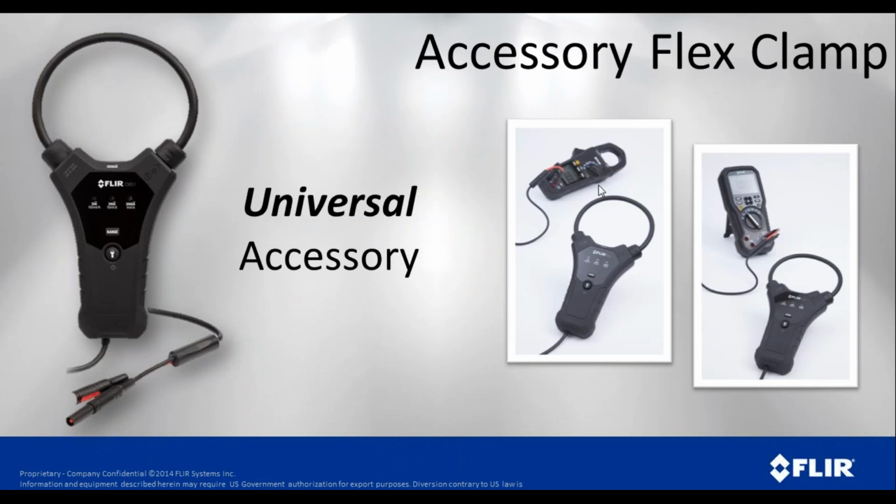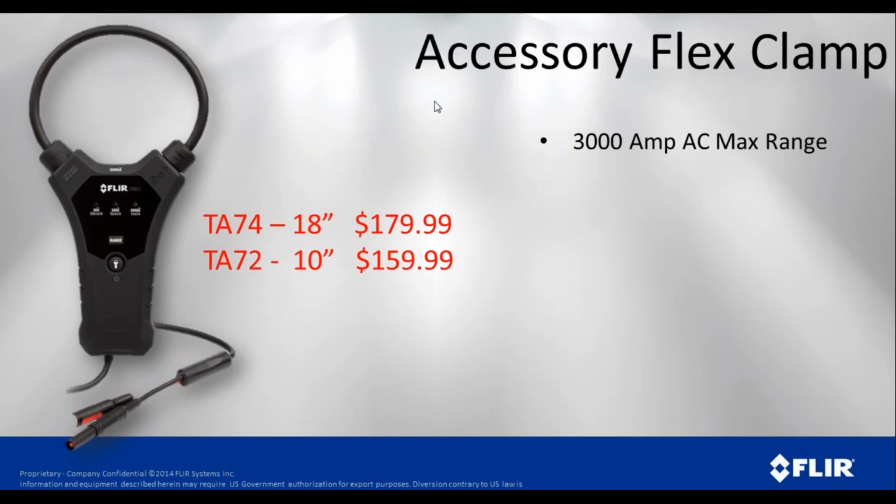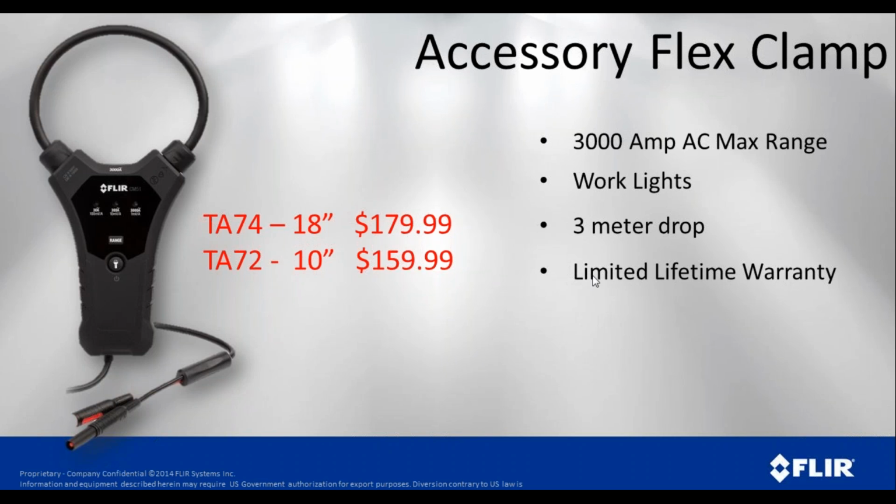We also have a universal accessory, and this is a flex clamp that connects to existing meters. So this is available as well. And it doesn't have to be a FLIR or an X-Tech meter. We can connect to meters from other manufacturers as well. And this gives you some pricing on the accessory flex clamp depending on the size. And again, that goes up to 3,000 amps. Has the work lights, 3-meter drop rating.